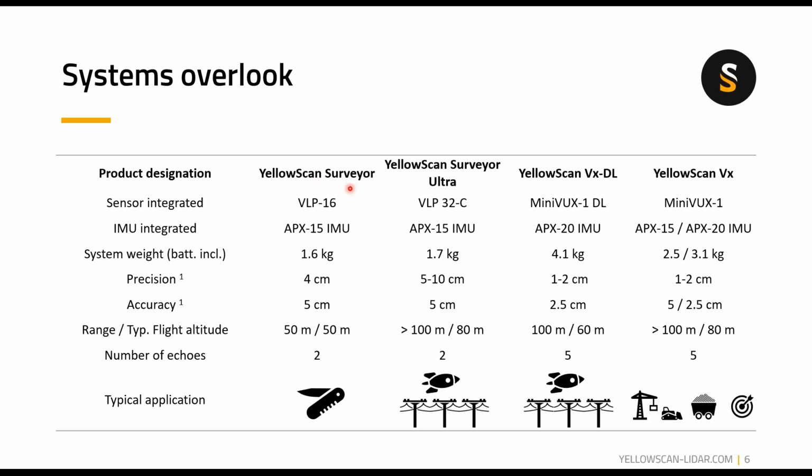We now stay in the Velodyne family, but we move on to the Surveyor Ultra. So the Surveyor Ultra is an integration of the Velodyne VLP32C. As the name suggests, it's a 32 laser beams system from Velodyne, also known as the Ultra puck.